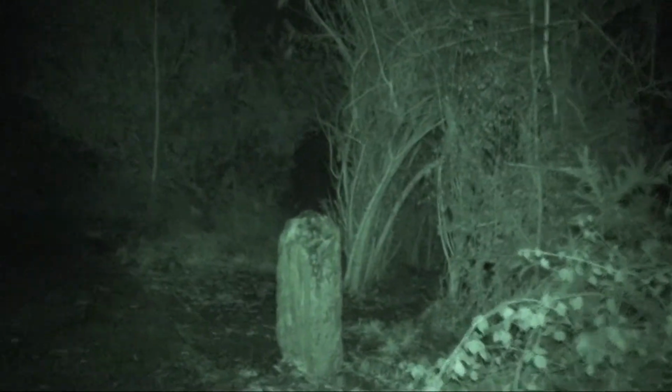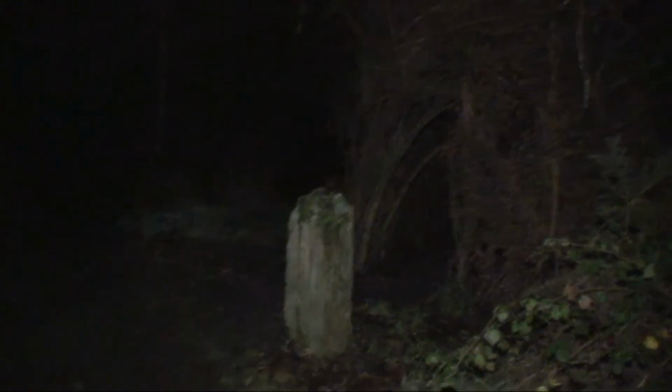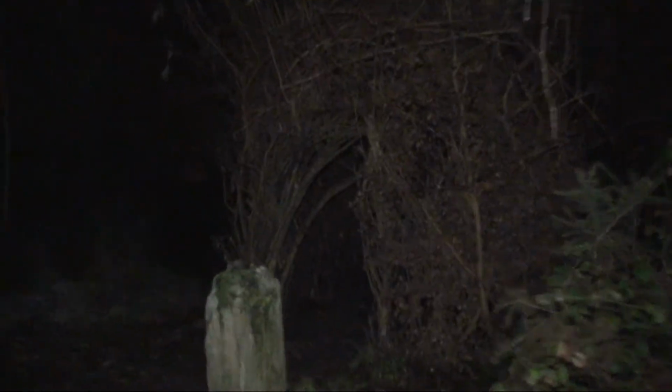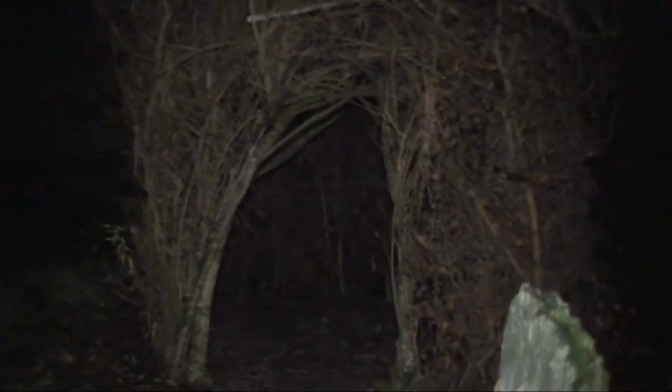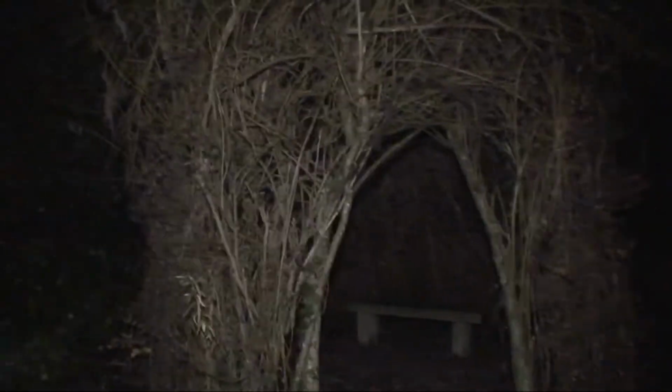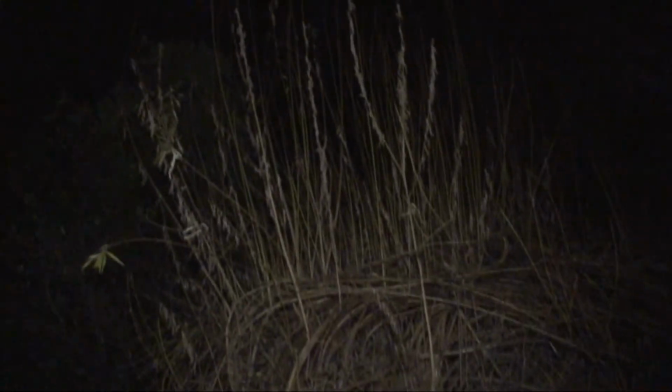This is a house made from willow trees. It's live willow trees, and they're sort of weaved together.